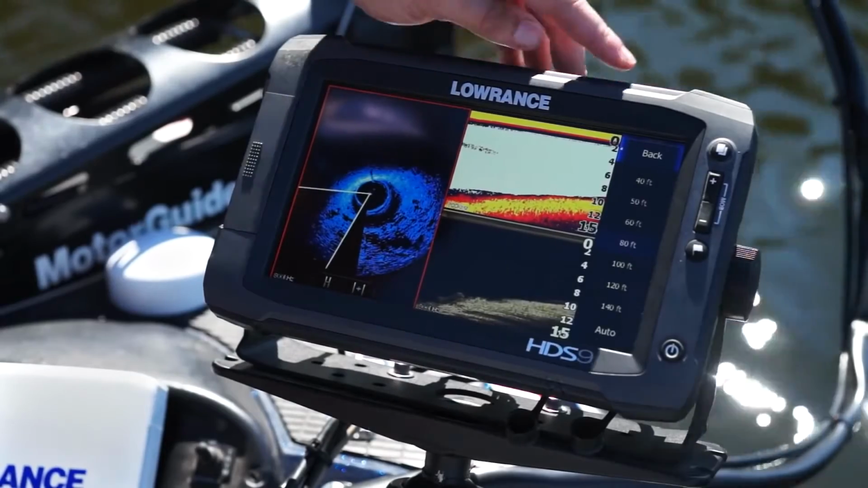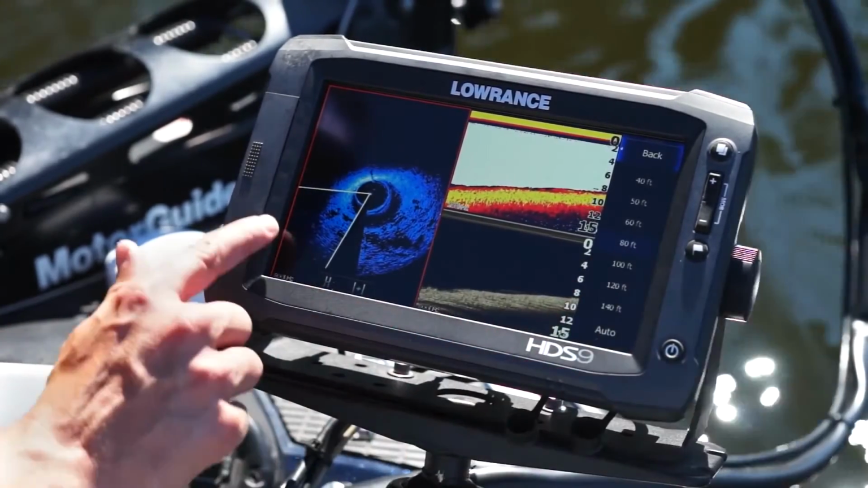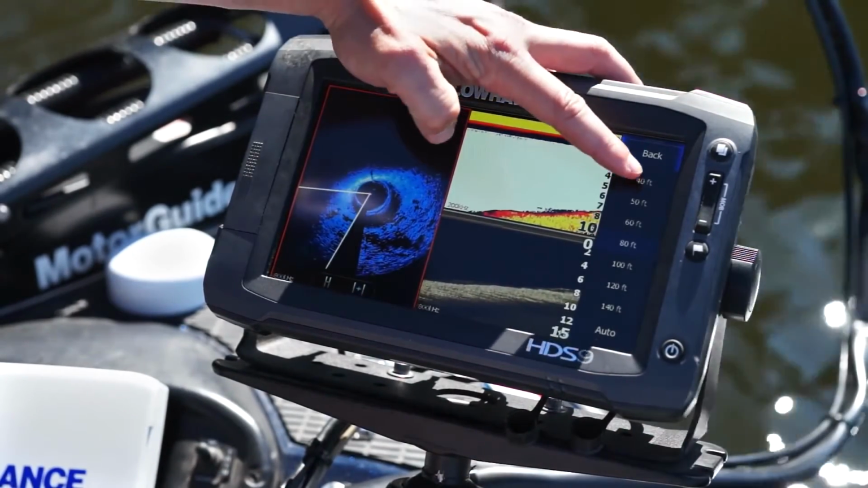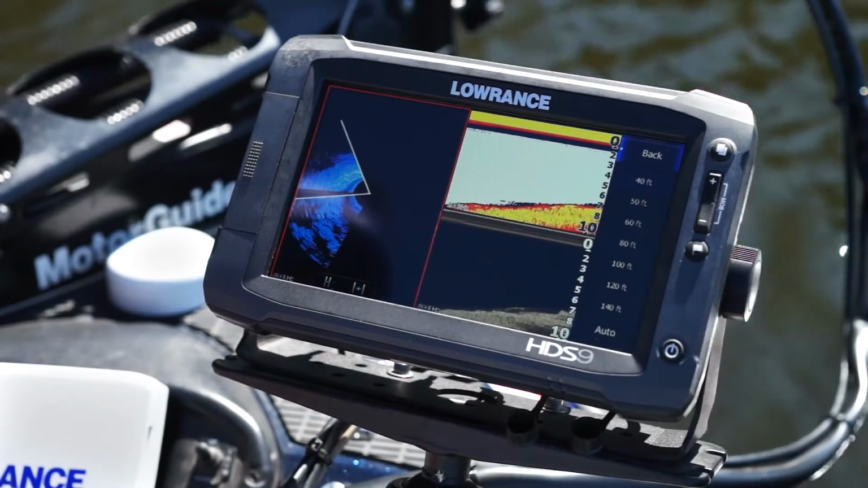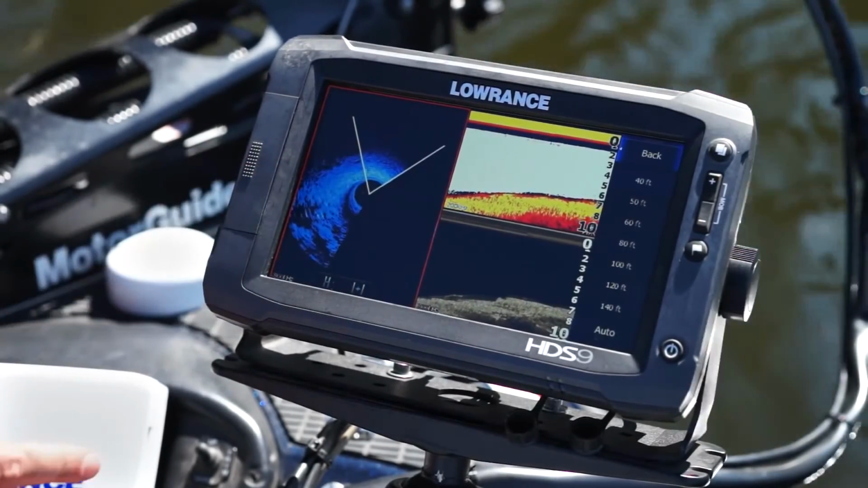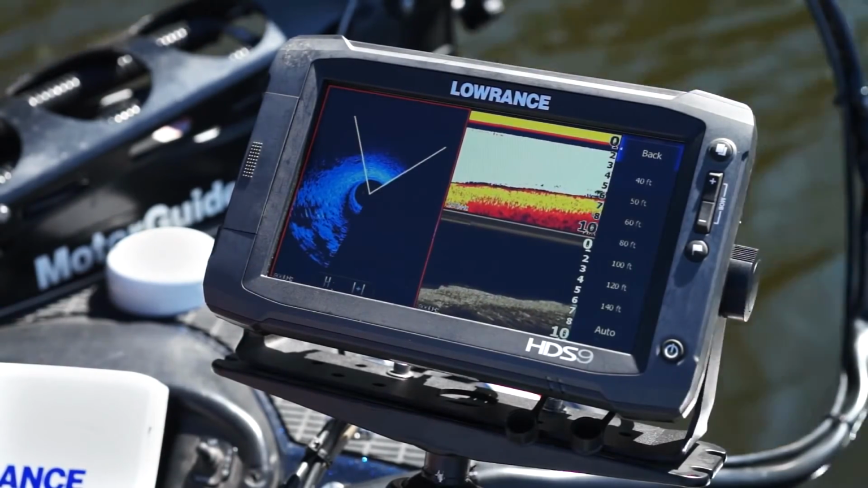Okay, so the main adjustments are range. You can see we're in about 10 feet of water and at 80 feet range here. So that's our circumference. When you go shallower, you can decrease your range to about 40. What that does for you is it gives you a better resolution. It also makes your water column bigger. So if you're looking for fish in your water column, having a smaller range makes your water column bigger. And that's great for targeting, if you're looking for bait fish or for predator fish.